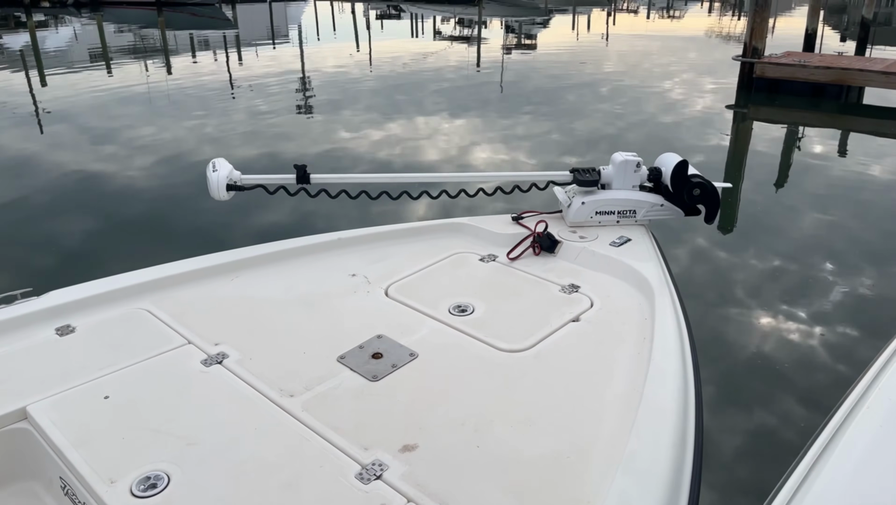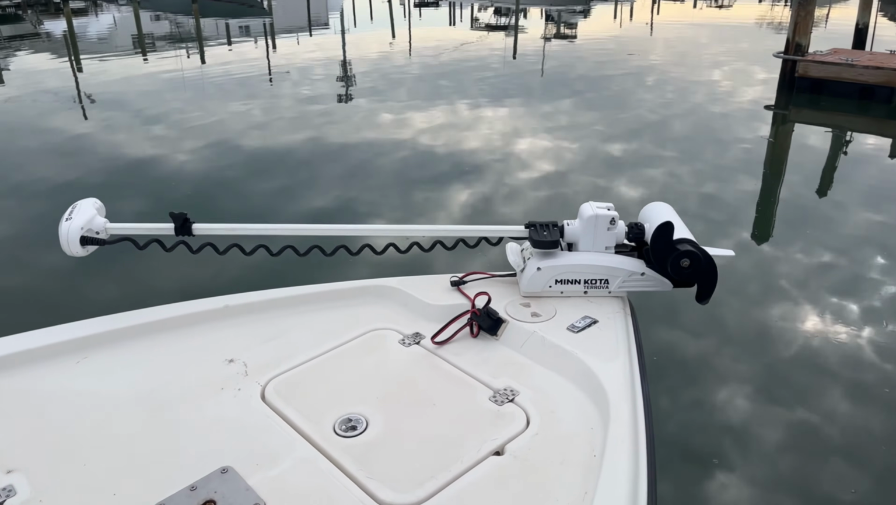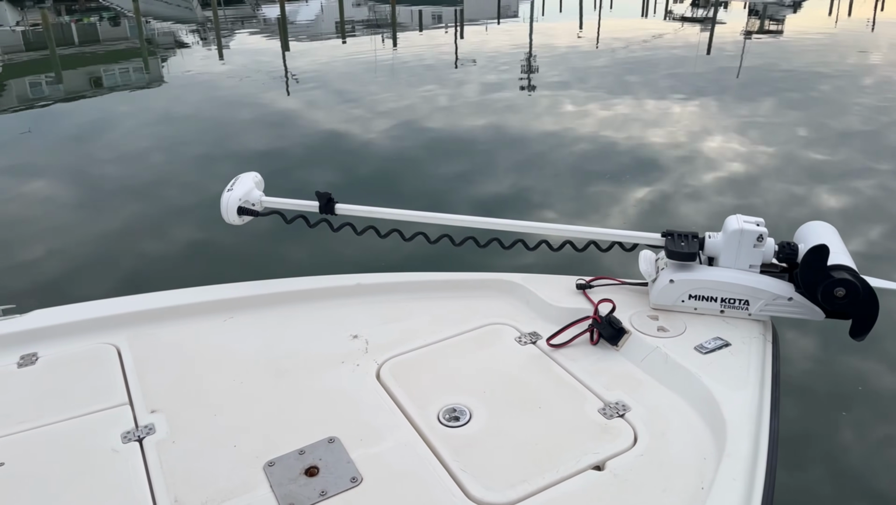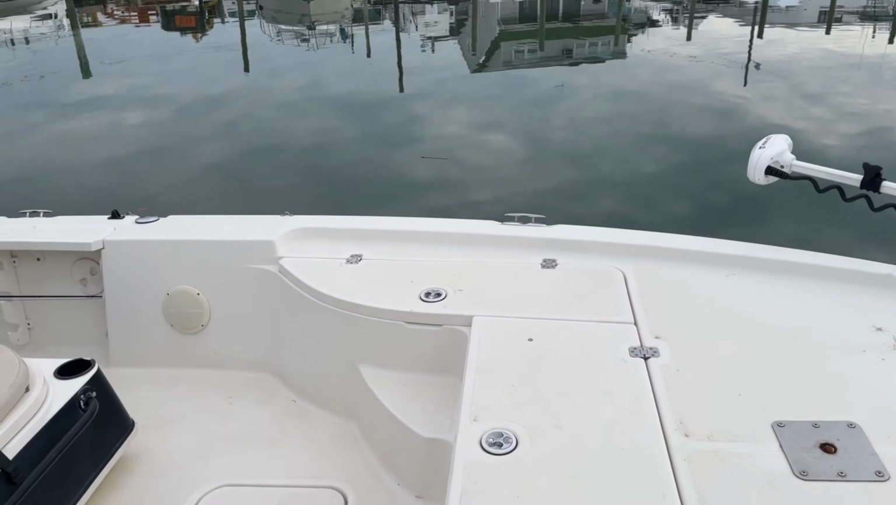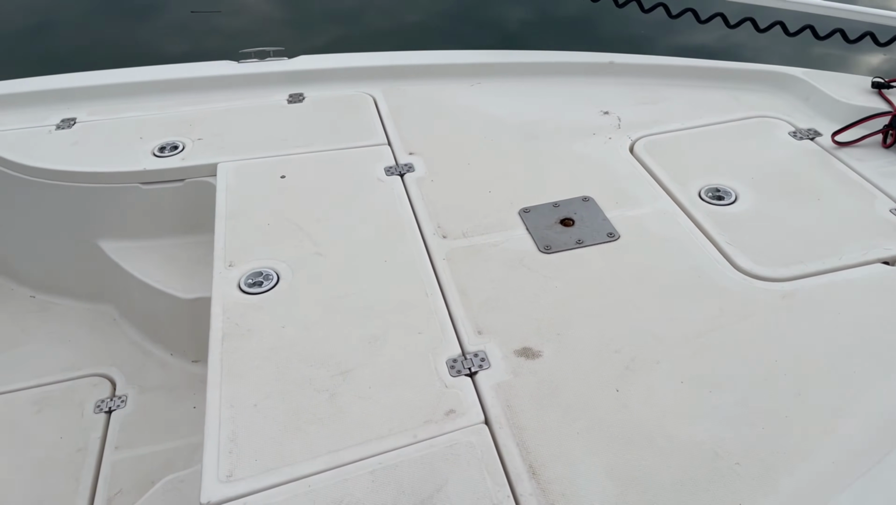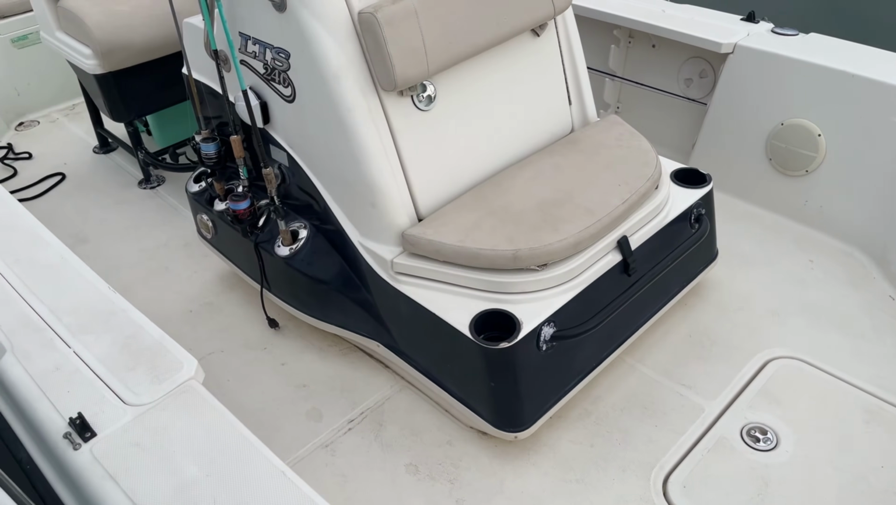MinnKota trolling motor. Keep us on the spot lock. Control down the edges of the marshes, hold us in the right area. Beautiful front casting deck. Nice and comfortable. Easily fish 2, possibly even 3 people up there.